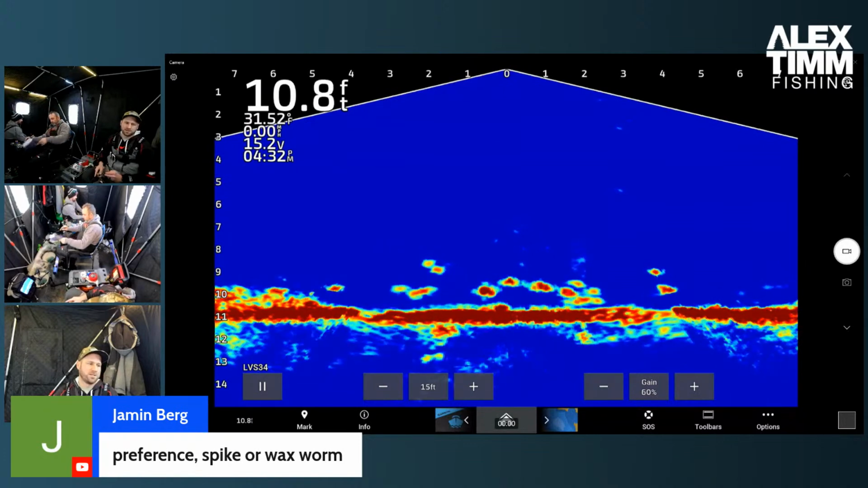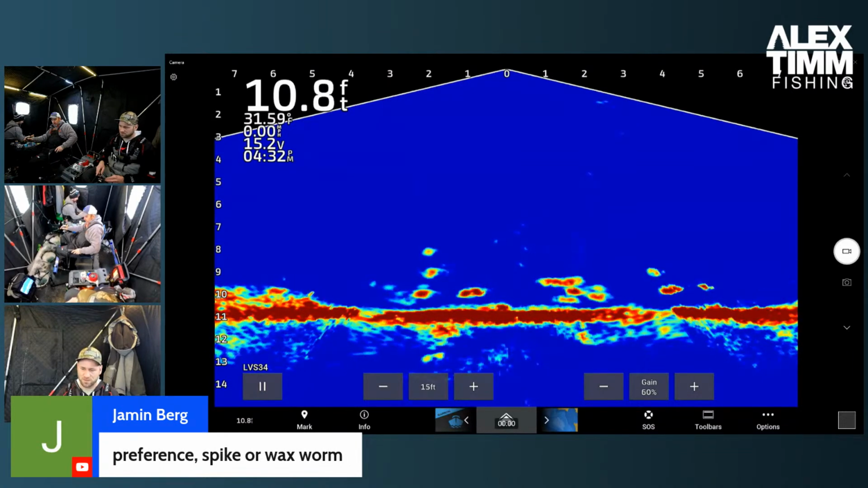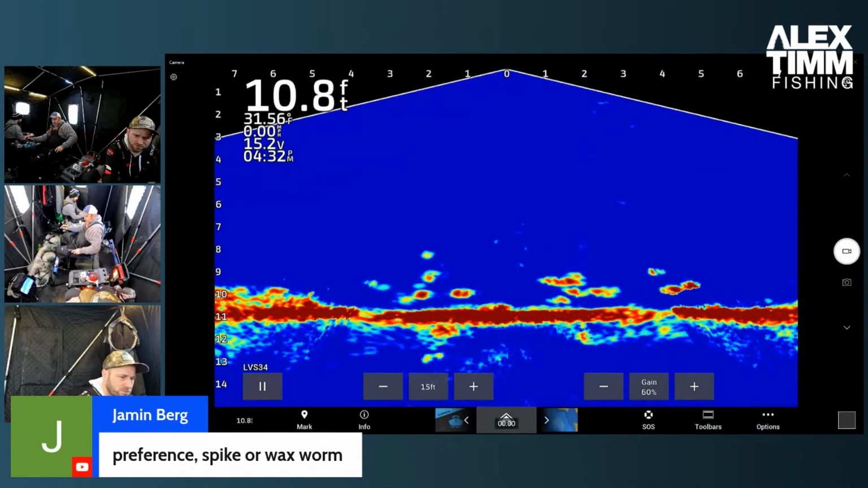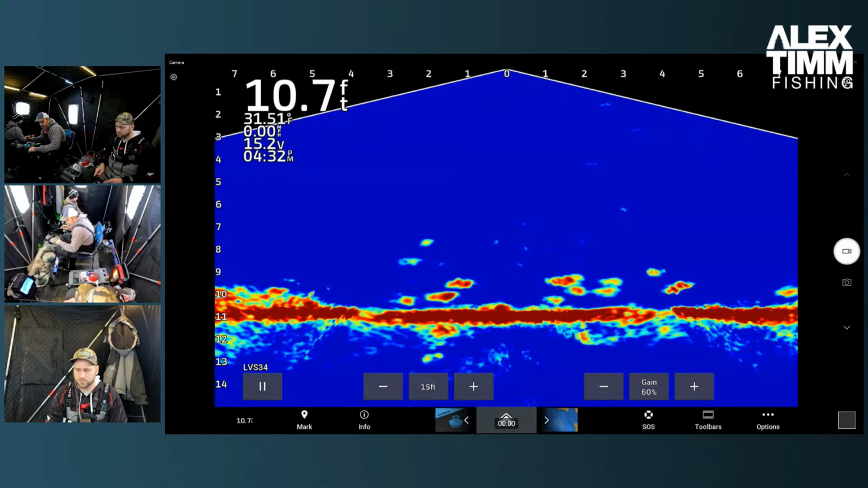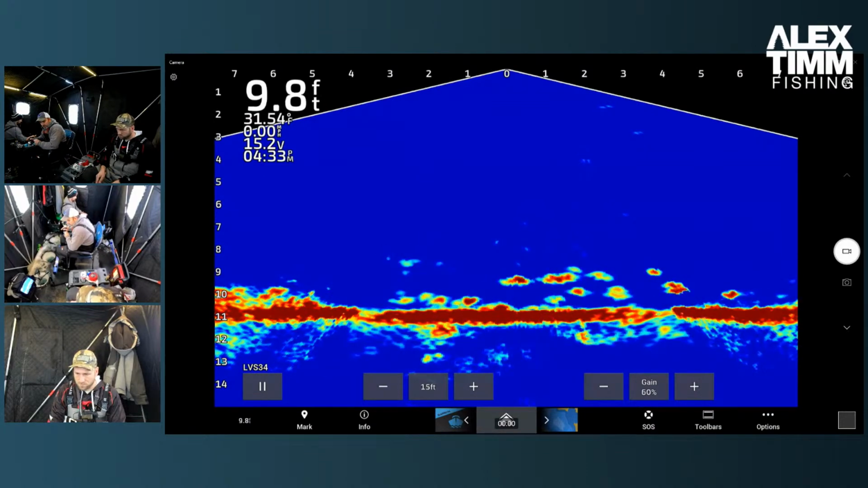Preference. Spike or waxworm? John. If it's crappie, waxies. Kyle? Same, waxies. I'd say the same. I barely ever fish with spikes, though, so I can't say that I've given them their opportunity to shine. Yeah, I'd say when the sunnies are being tight-lipped, it's spikes for me. Because they wiggle a little more, too, don't they? Usually? Yeah, a little bit smaller. Let's go.